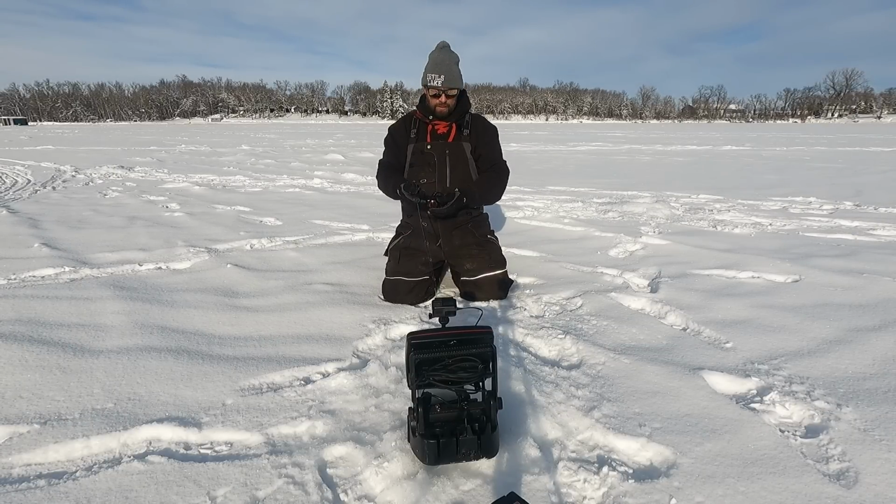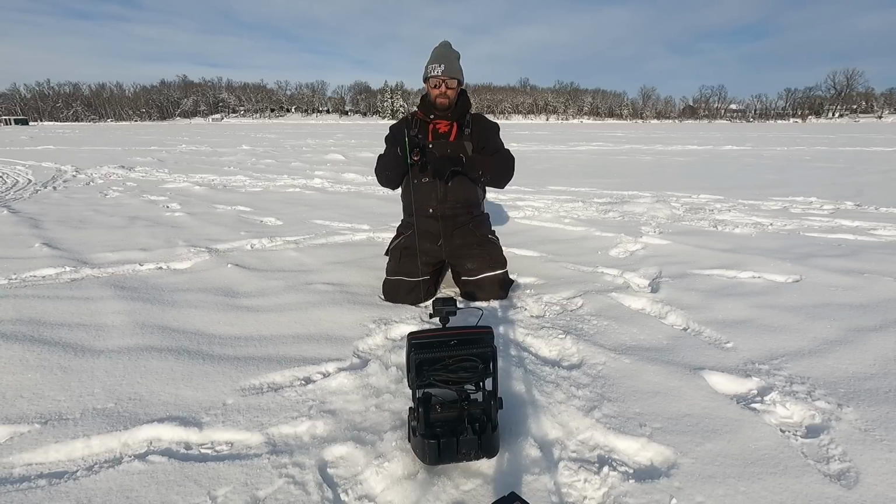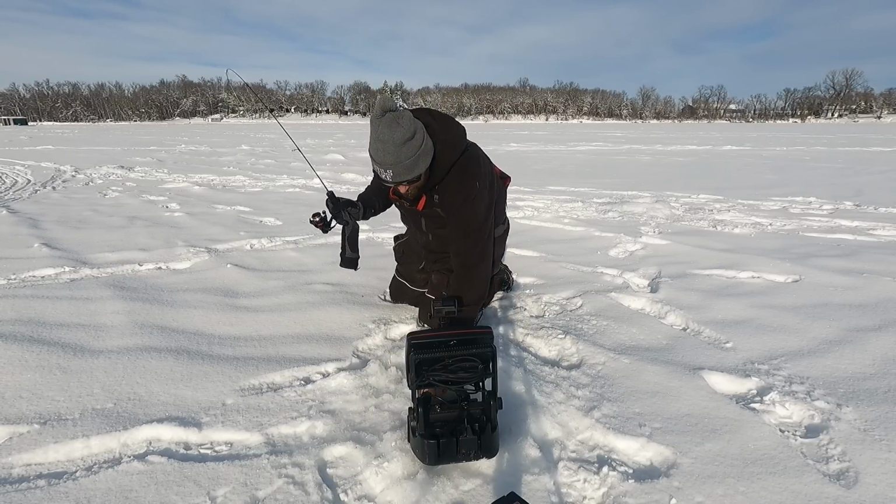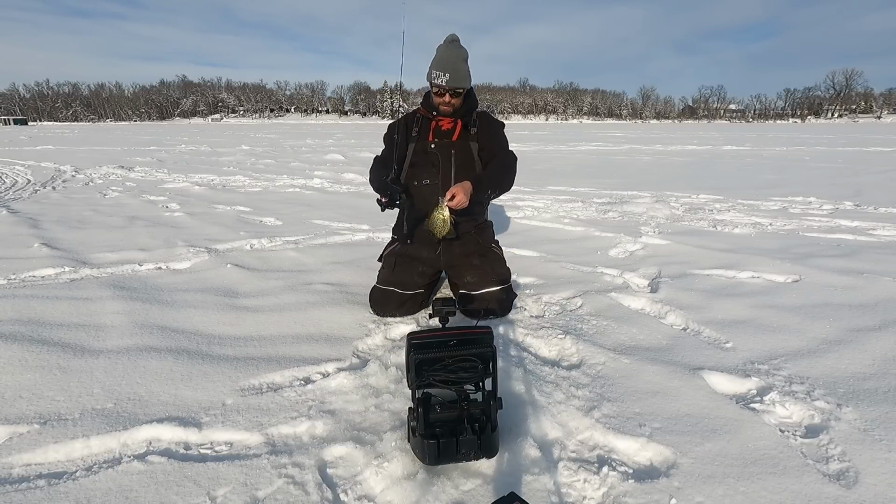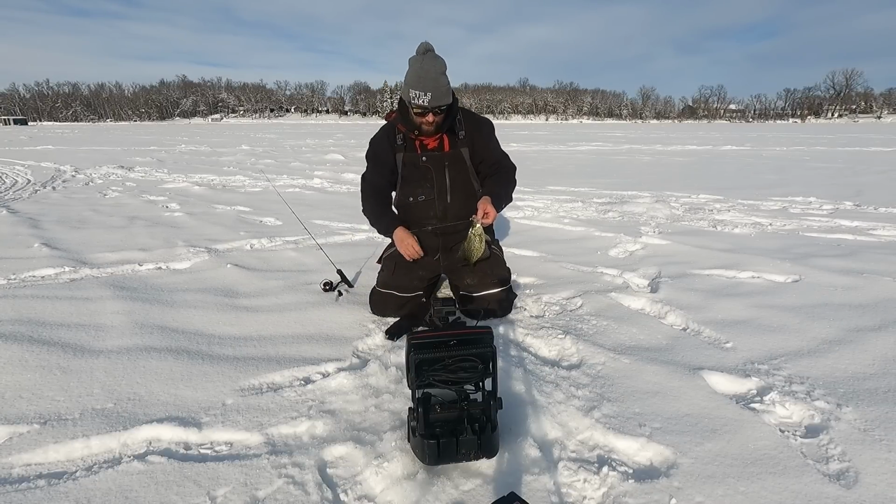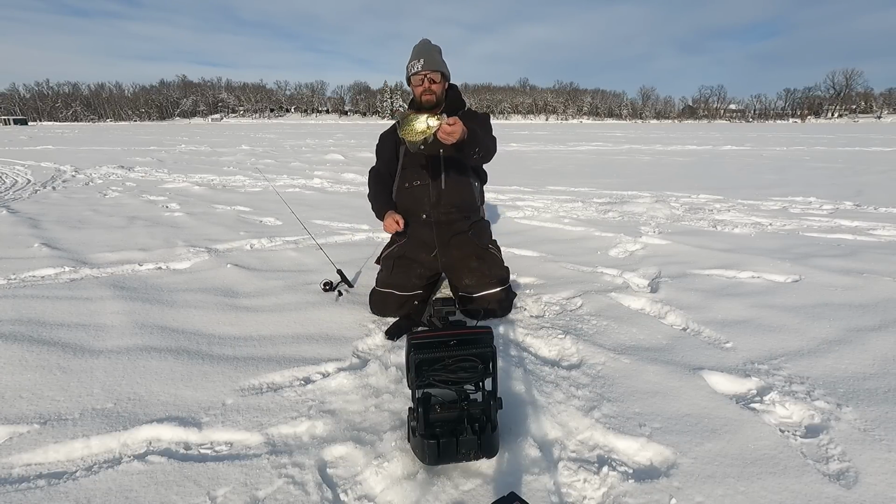We got some activity. Oh, there's one right there. Yep. It's one of the ones we're looking for. Hooked up, boys. Hooked up. Right? Oh yeah, another probably close to 11-inch fish. 10.5-inch fish. Fish for me to bring home and eat anyway.